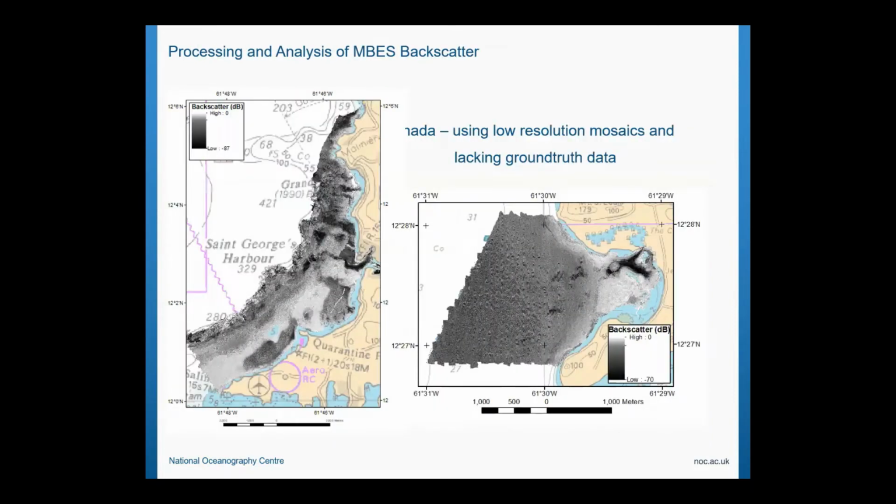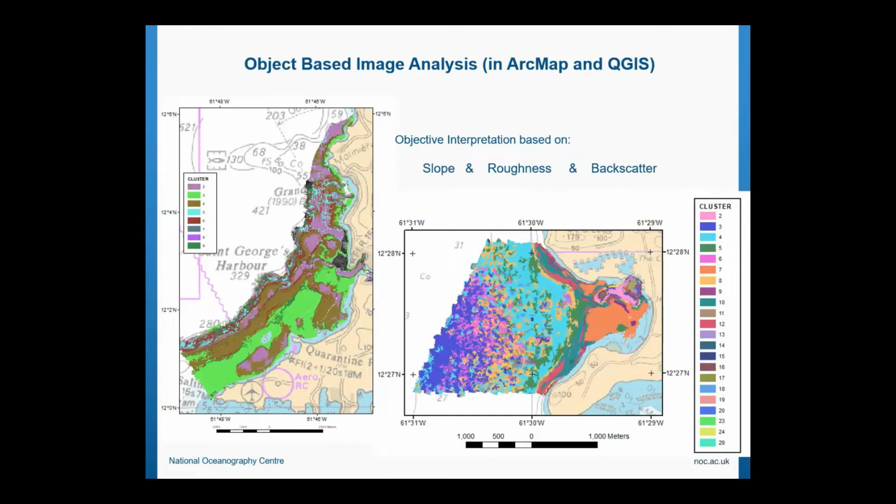And we're all used to now getting our nice mosaics of backscatter and going, oh right, okay, let's have a go at using artificial intelligence. Can we do object-based image analysis of it? We've developed object-based image analysis within some of these packages, ArcMap and QGIS. We can now do object-based analysis in both of those, and we can produce a cluster map, a map that says all this blue area is approximately the same stuff, all that green area is approximately the same stuff. Well, what is it? We don't know unless we have ground truth.